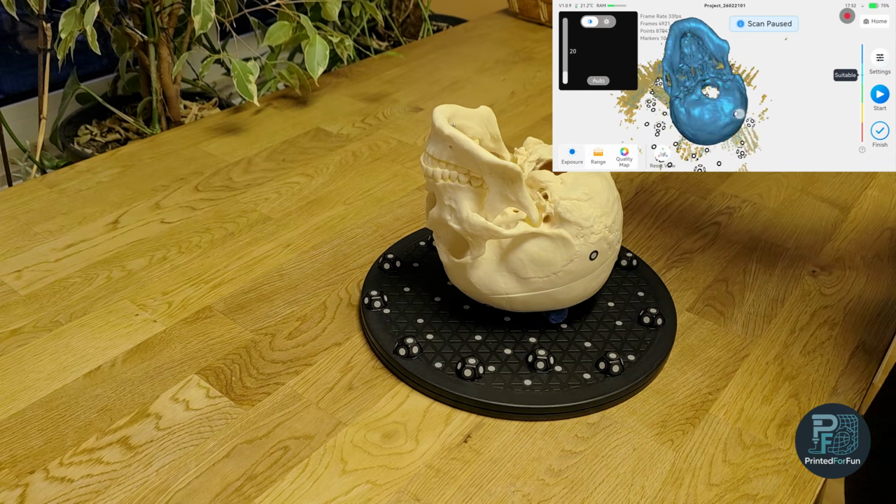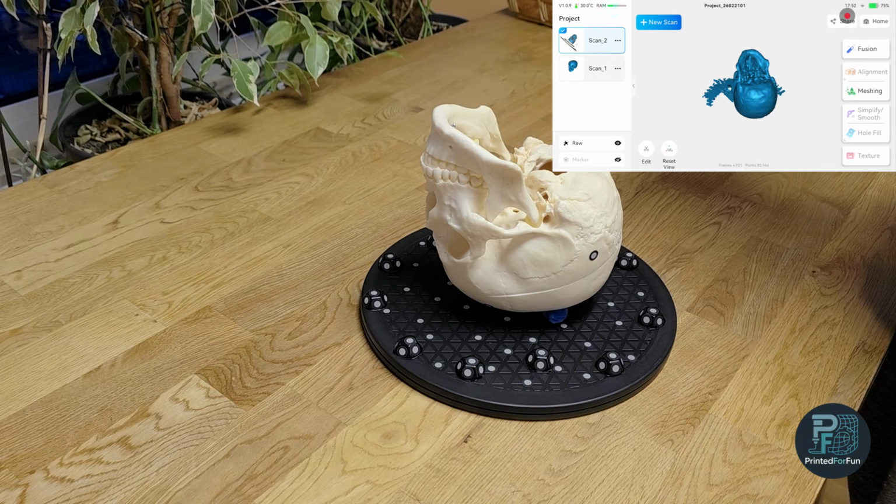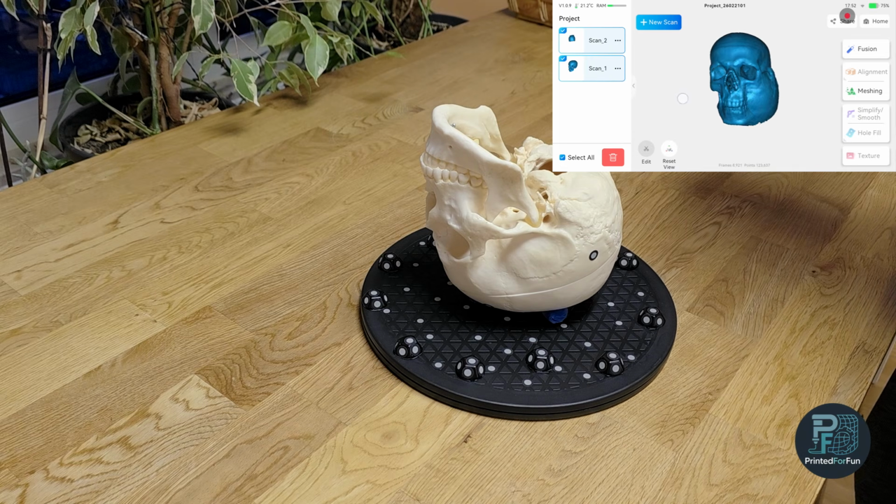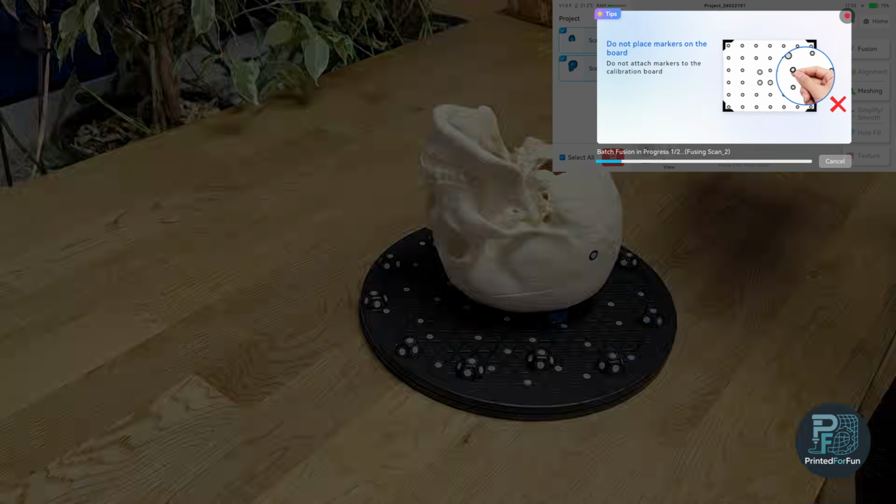Okay, now looking quite good, so I can finish the scan. Again, start by deleting all the unnecessary data, like this. And then we can start with the post-processing, for which the first step is fusion, before I can align. For fusion, I won't talk too much and will just let the software run.